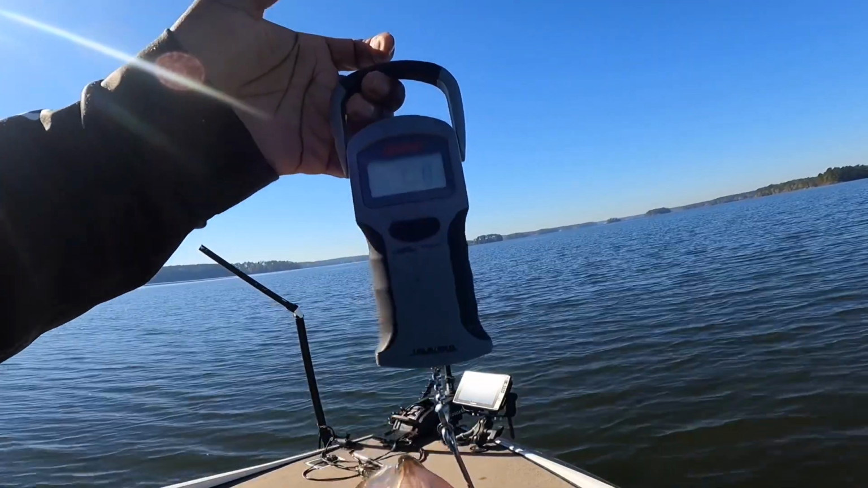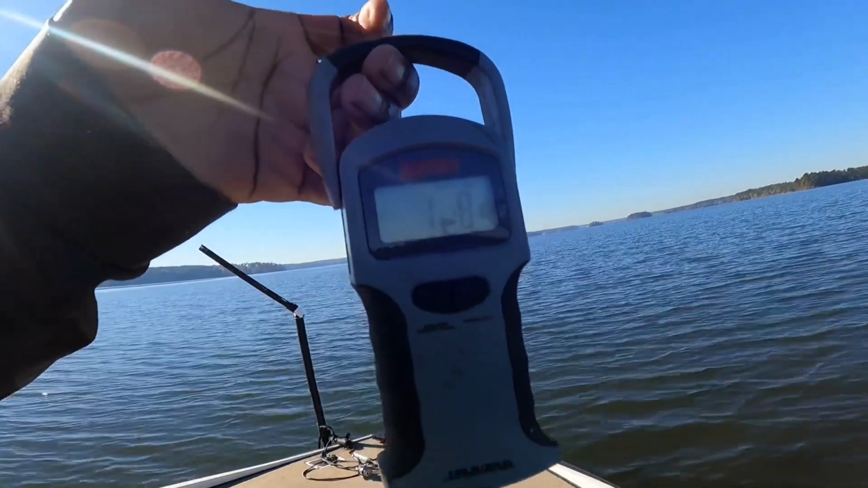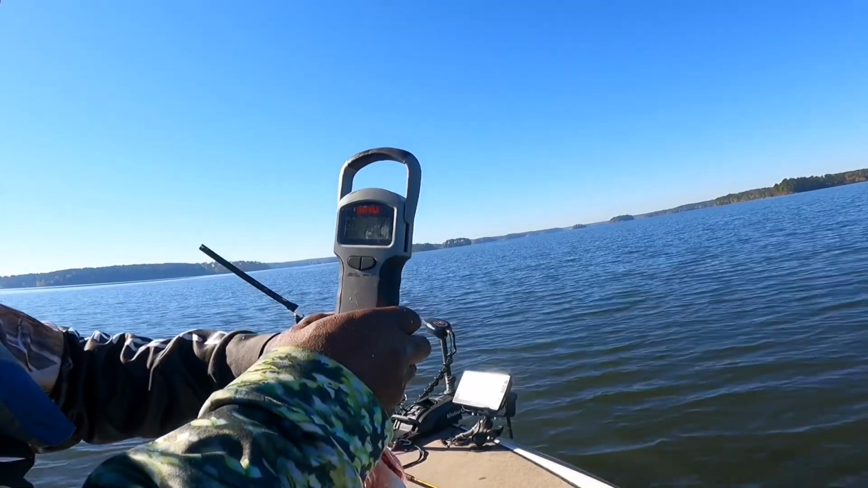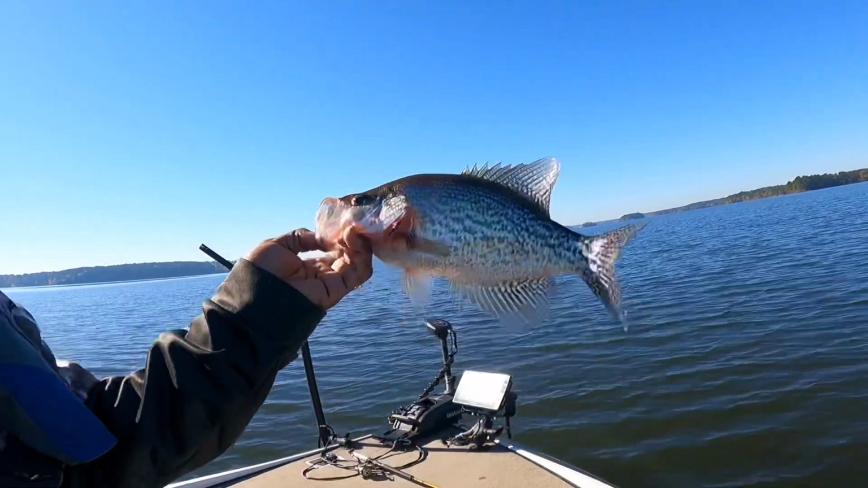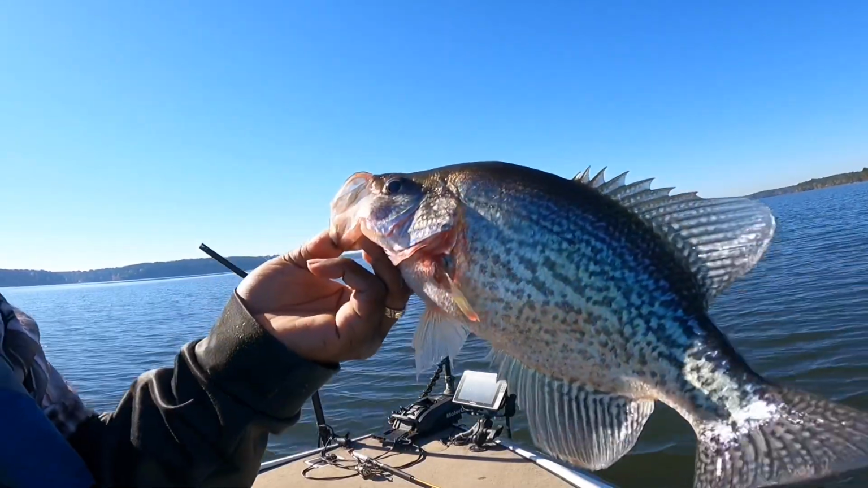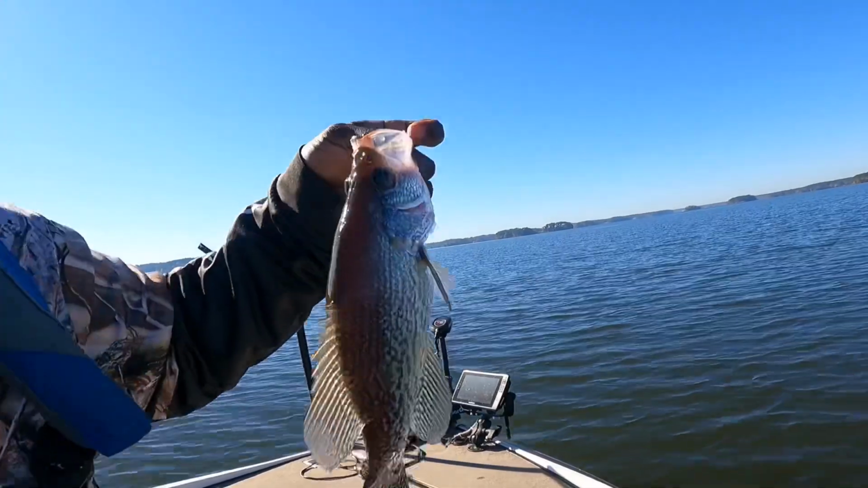Oh, this one, folks, is 1 pound 8 ounces. That is 1.5 pounds. So I got 1 pound 7 ounces, 1 pound 5 ounces, and 1 pound 8 ounces. This one is 1.5 pounds. The fish are deep, at least right here. They're deep right here. I'm fishing standing timber. Let's put them in the live well.